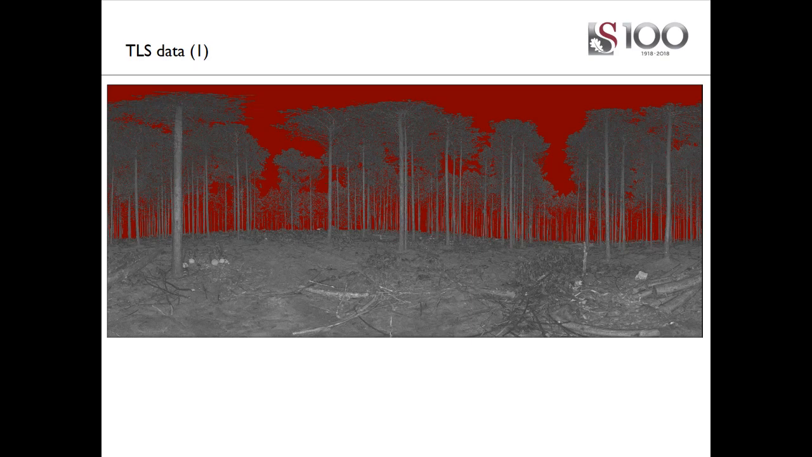This is an example of one specific scan, not combined scans, one single scan at a position, showing the trees in grayscale, which indicates intensity as returned by the pulse from the scanner. The scanner that we used is a phase-based scanner. The other technology that's available is time of flight. In this case it is phase-based, with a full dome 360-degree scanning area, as well as